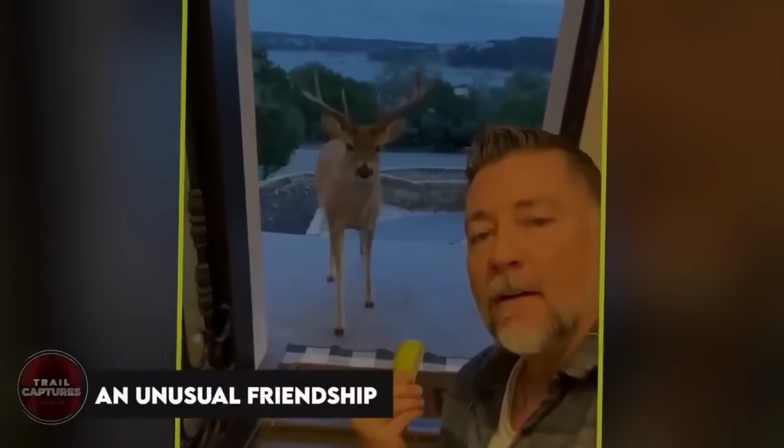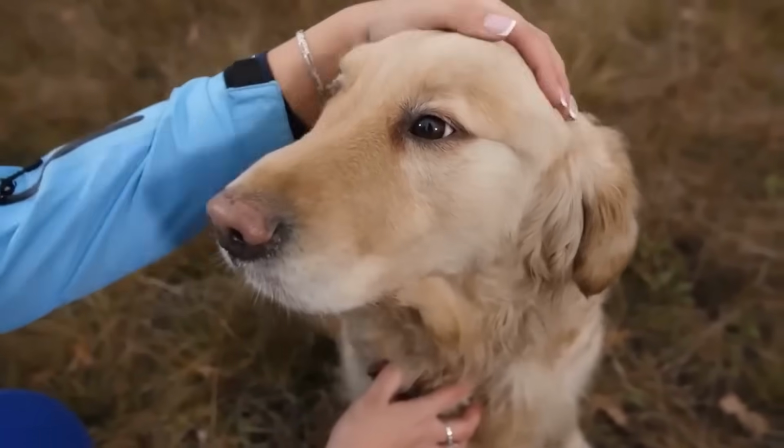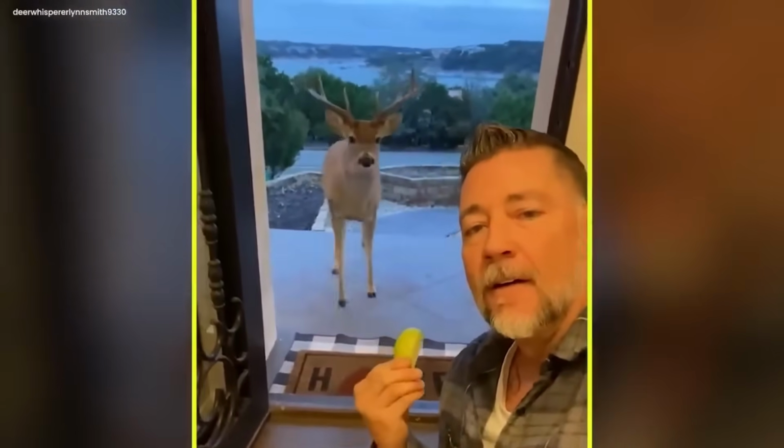An unusual friendship. What is more innocent and purer than the friendship between a human and an animal? It seems like there isn't any. A man gently opens his door to welcome his animal friend with a sweet and comforting voice, calling it Buddy. Buddy. To have an evening coffee or beverage at the door pavement with his doe-eyed deer friend.